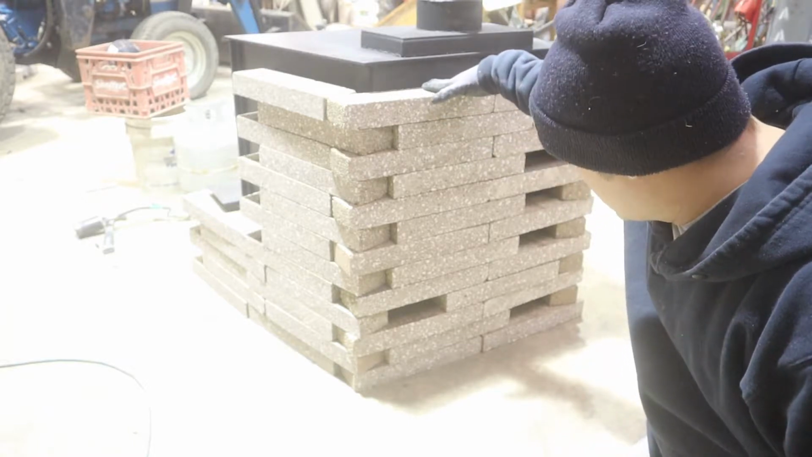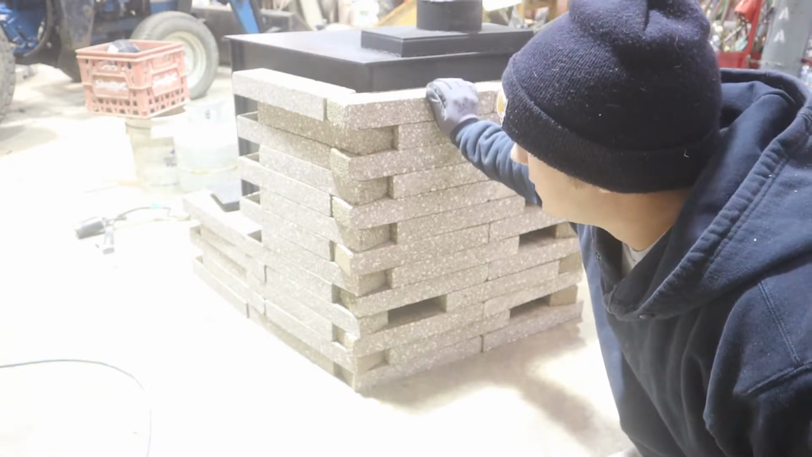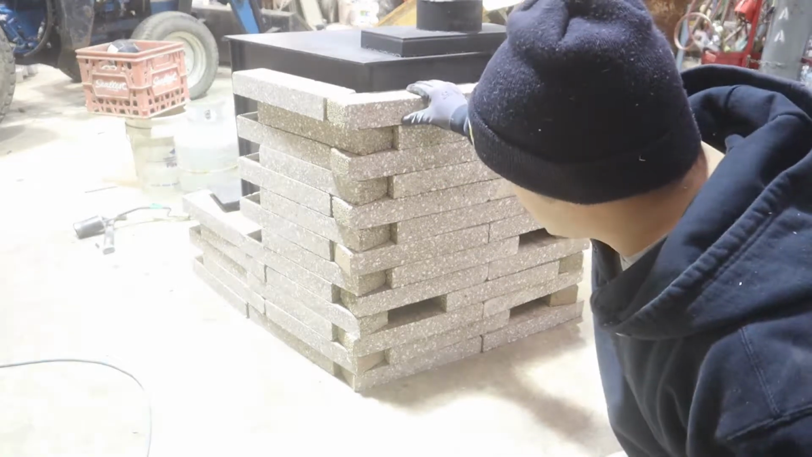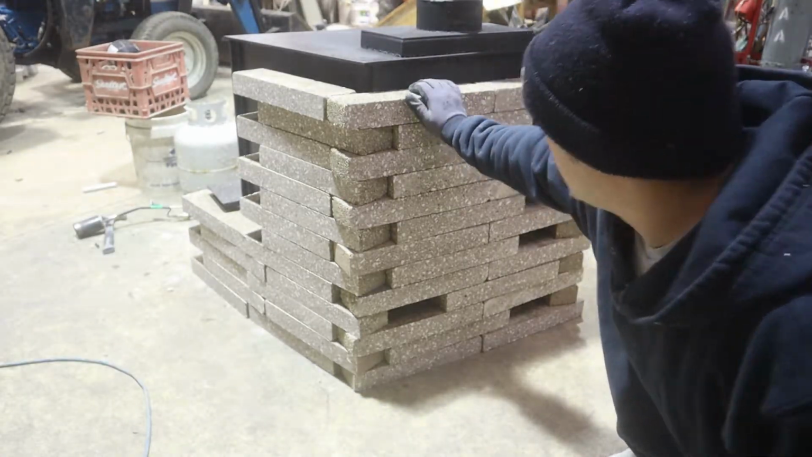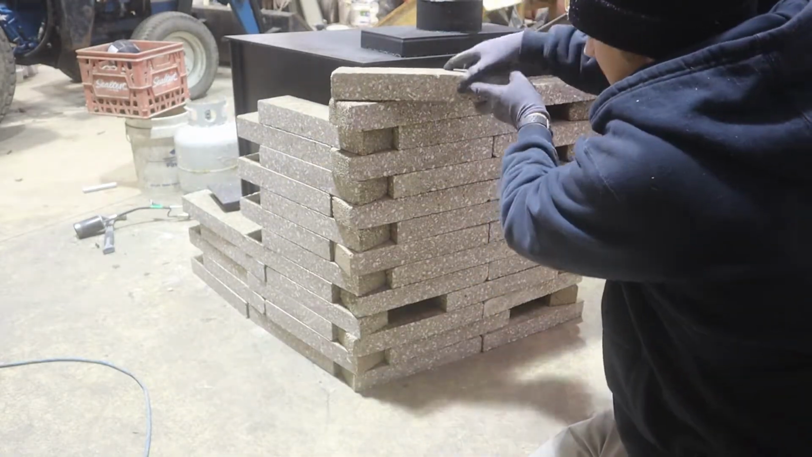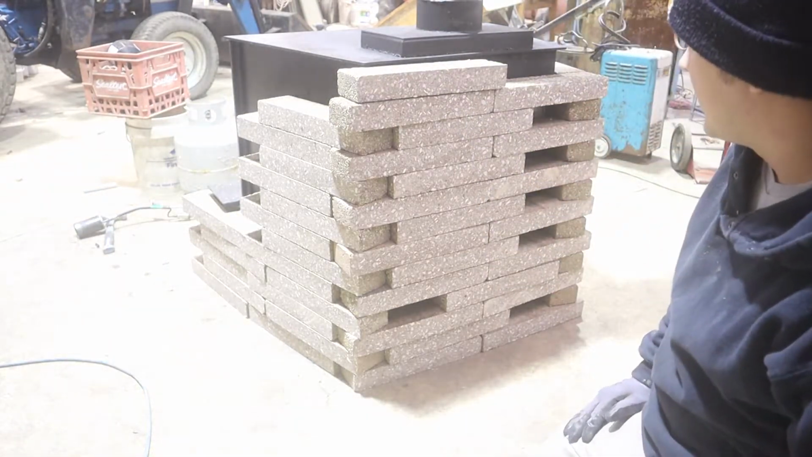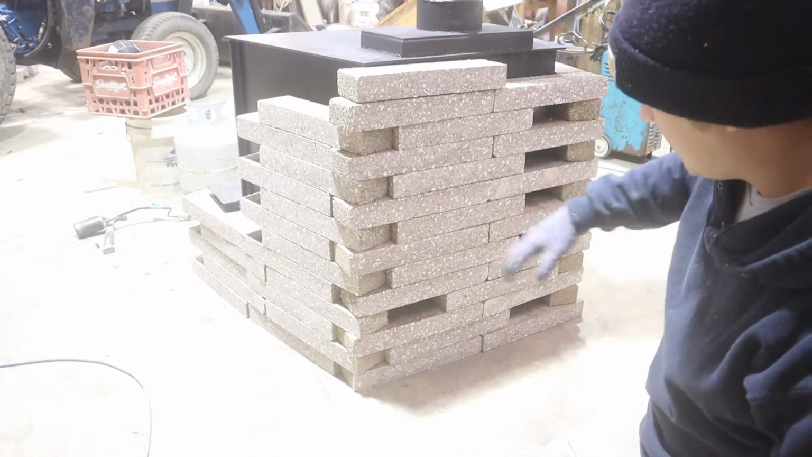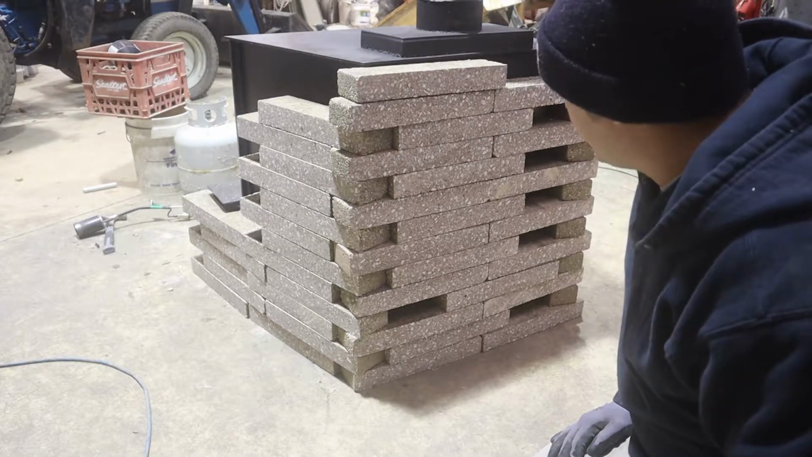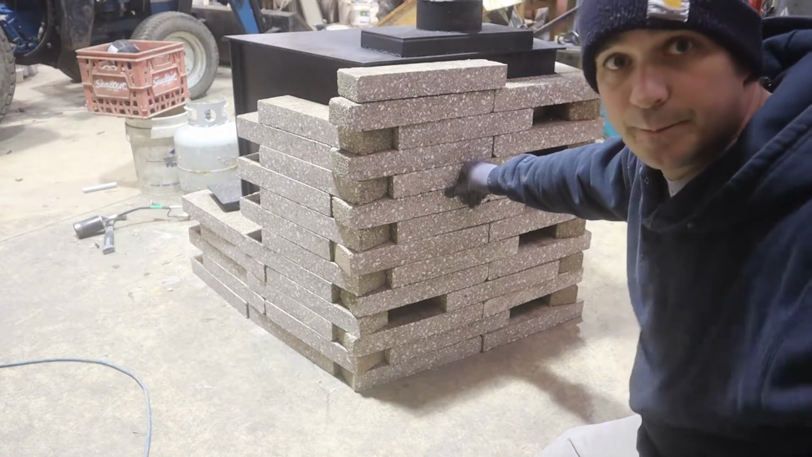So yeah, it needs some adjustments, but I just couldn't picture it. So that's why I just stacked them all up today. But I don't think I'm going to mortar it. This ain't going anywhere. And this is the best part. These are just however thick, and that fits perfectly right under there. So that's as high as I'll stack it. And that makes 3.5 of the sides nice and safe. And then it's a good heat sink. So we're going to see how well this works today. So let's go get the temp probe.